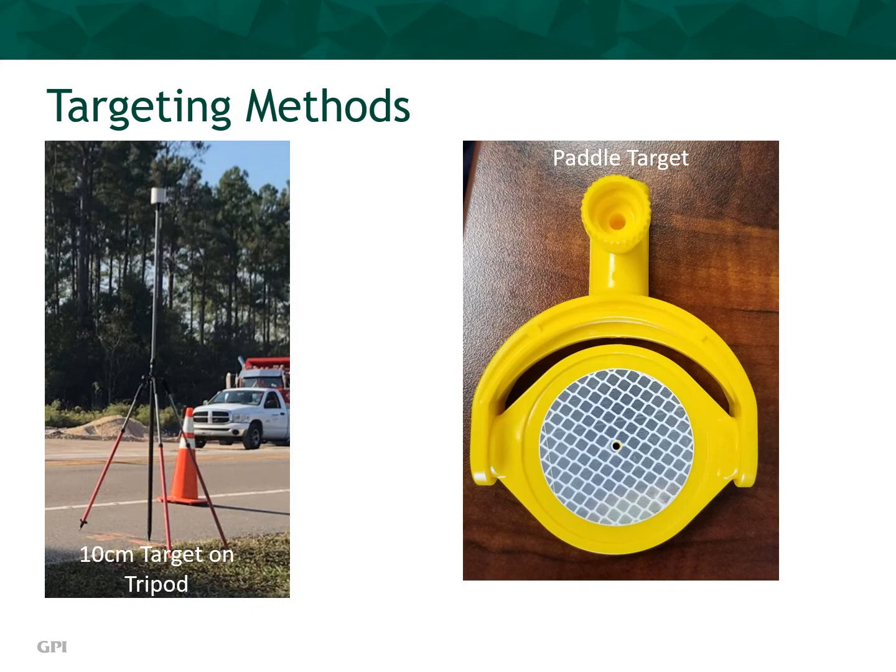At the base of the tripod, the spear right above the T in the word target on the left image, a small target is set, such as the paddle target shown in the right image. Many different types of paddle targets are available for this purpose. The paddle target permits the surveyor to revisit and reestablish a 10-centimeter target on a tripod at a later time if additional scanning is required. The next slides depict scanning positions with targets set for control. Each position of the scanner is carefully determined and becomes a component of the collection plan.